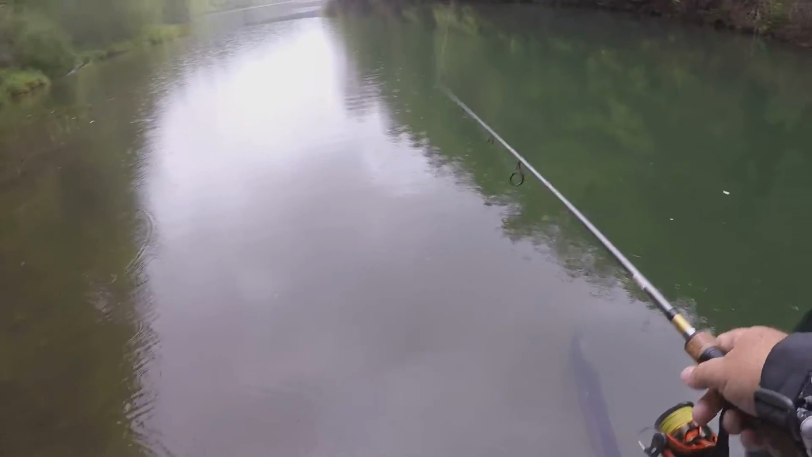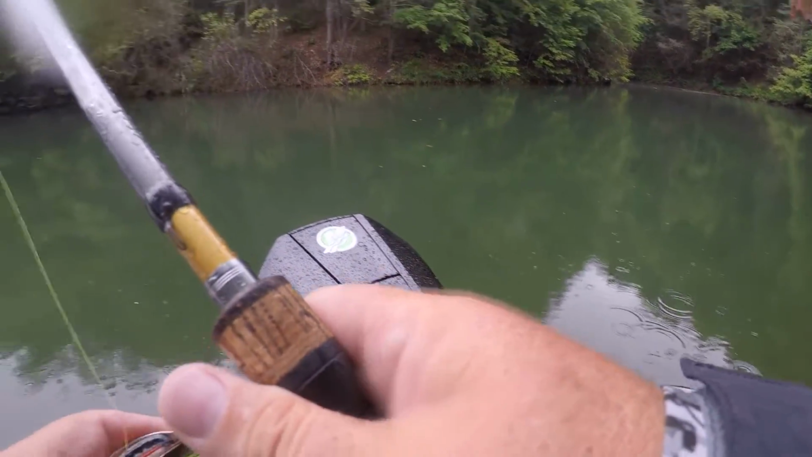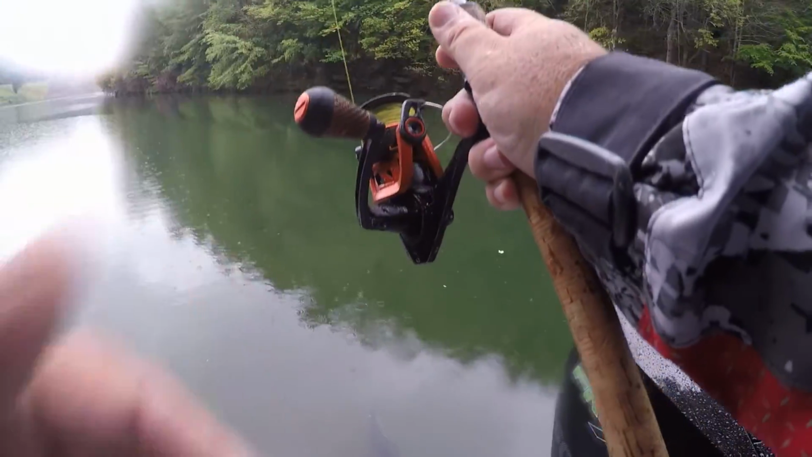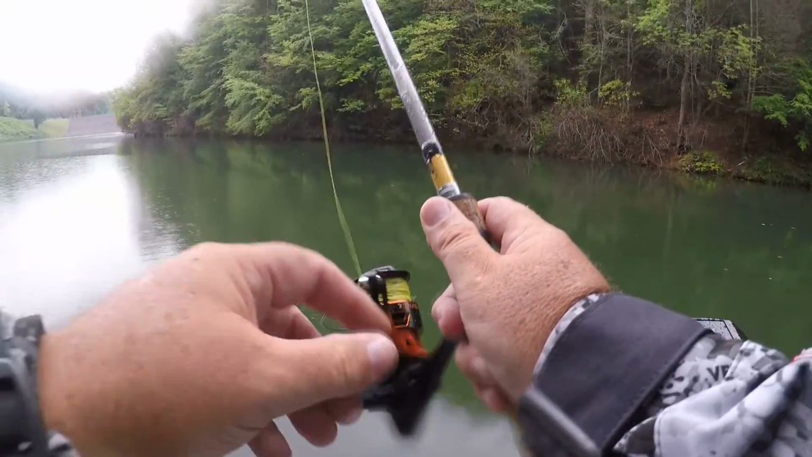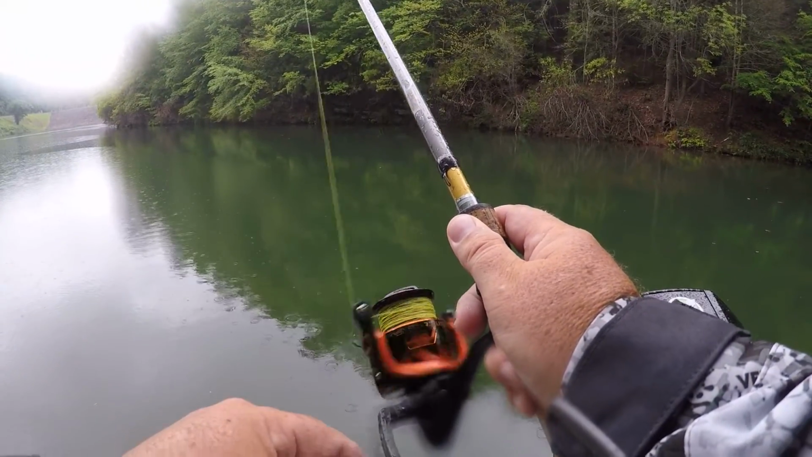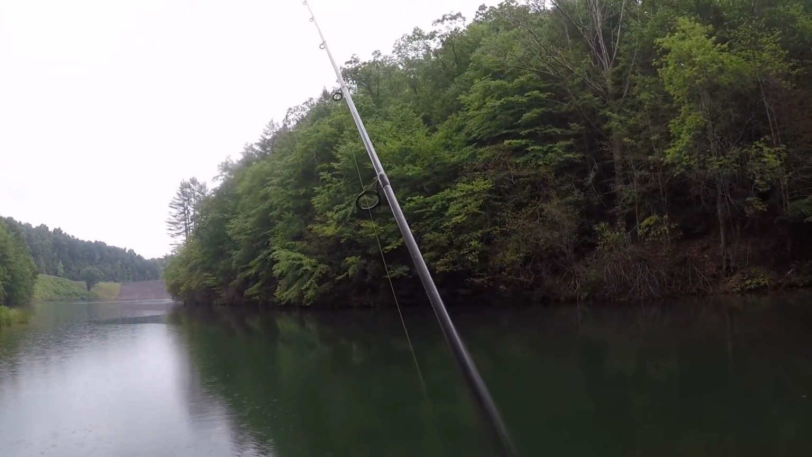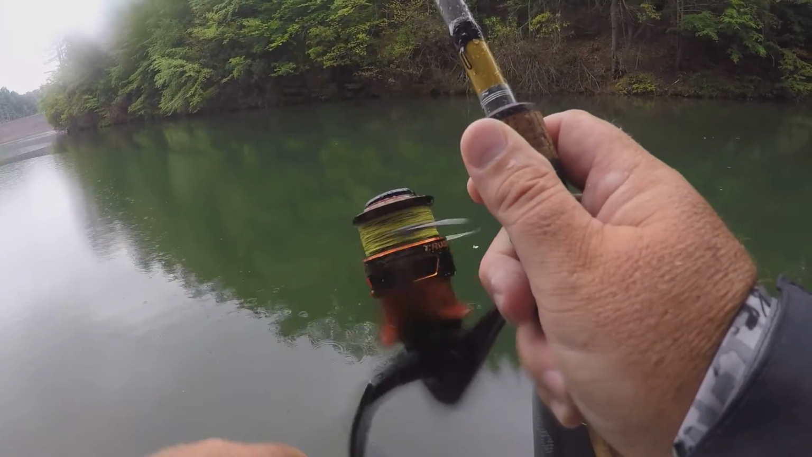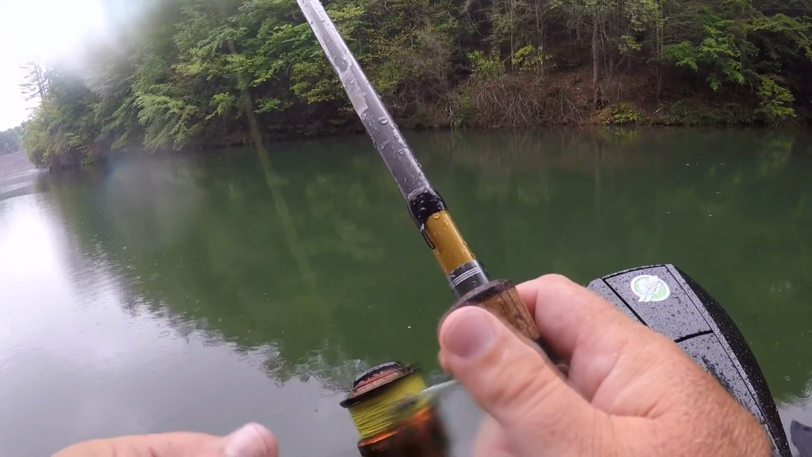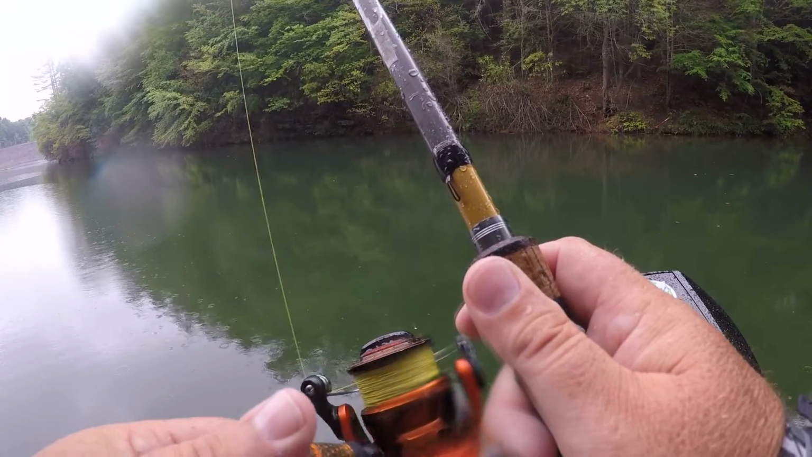So I just make me a cast out. And then I don't want it to drop past the bass. So I'm just going to put it out there and I'm going to slowly reel. And I'm going to twitch that rod tip about like that. Nice and slow. Because all I want that to do right there is keep that bait hovering just a little bit. Really, I'm twitching a little bit too hard right there.